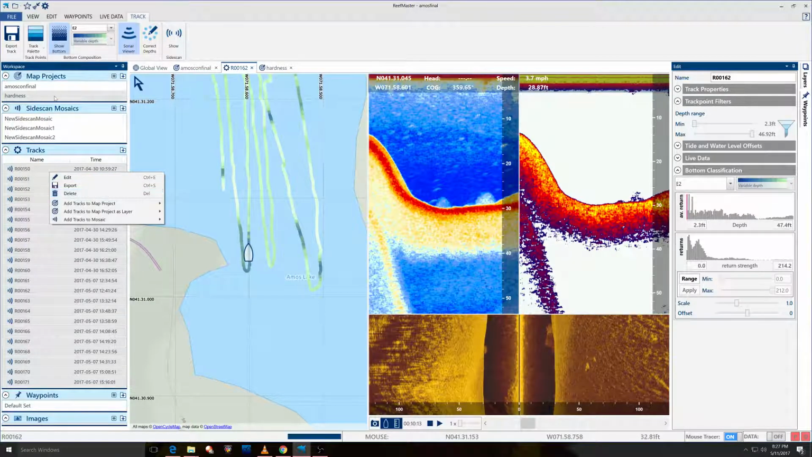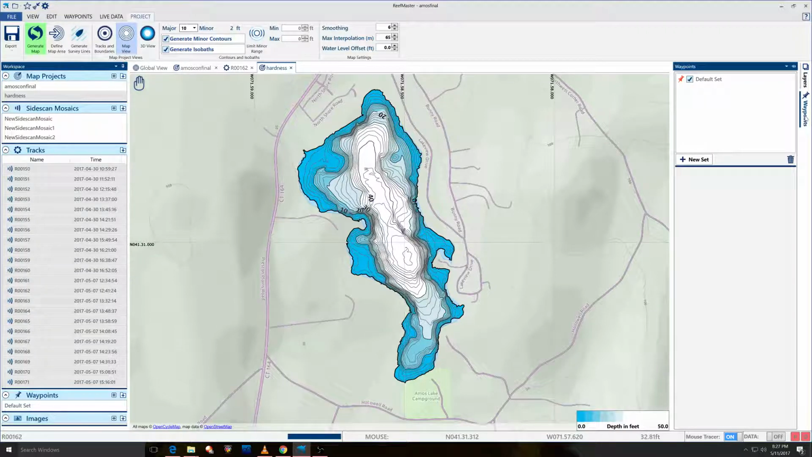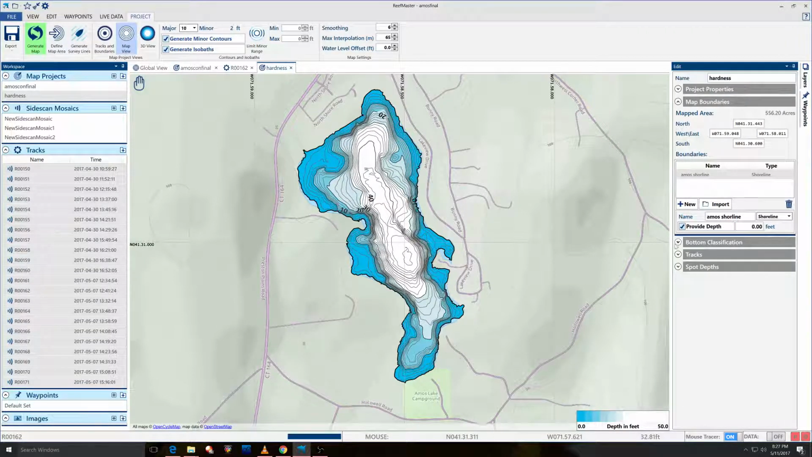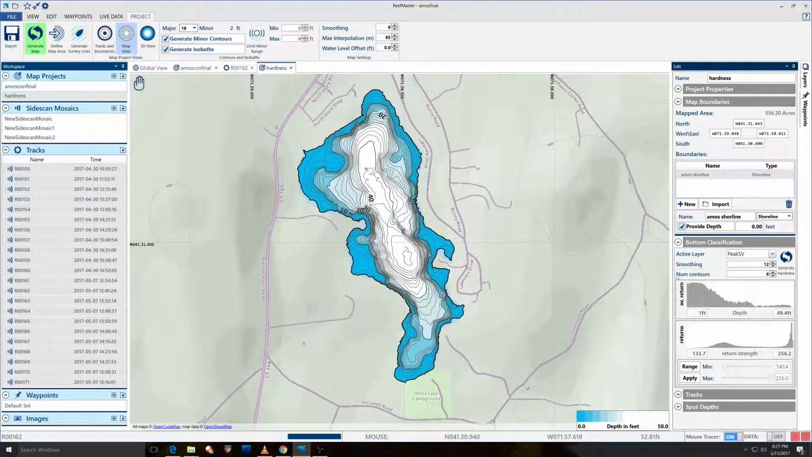So go ahead. Did I already bring this over? I did not import the tracks. I did. I know I did because I made a contour map. Bottom classification. Active layer. Let's start with peak SV.